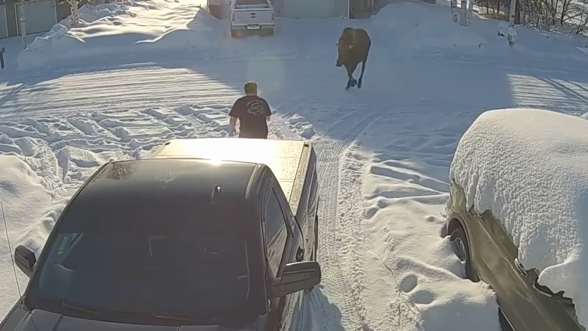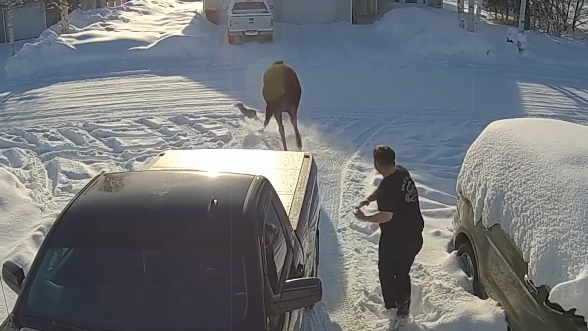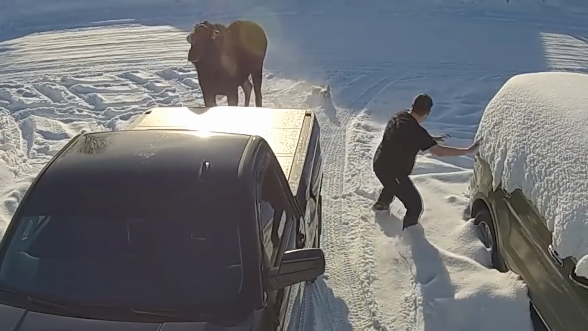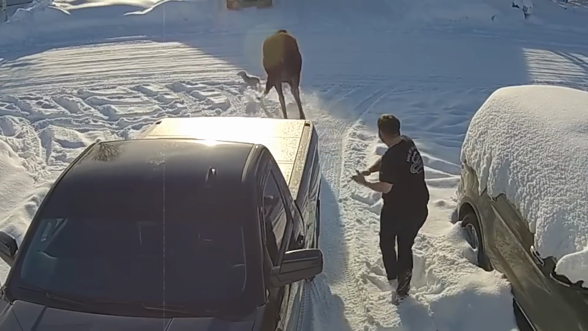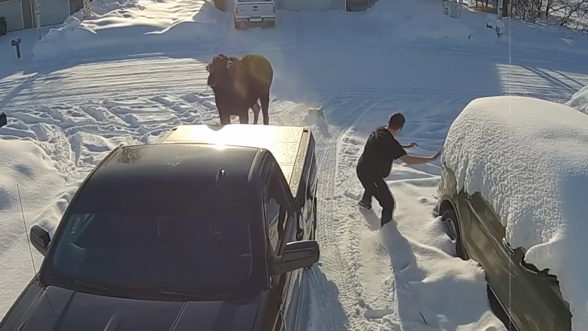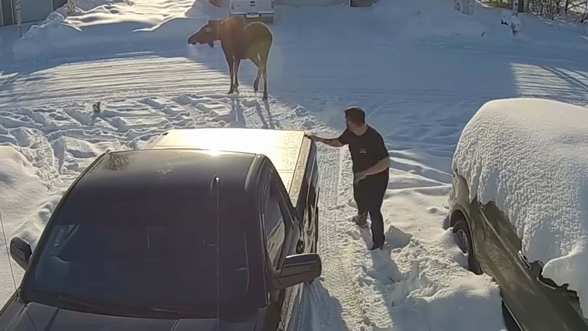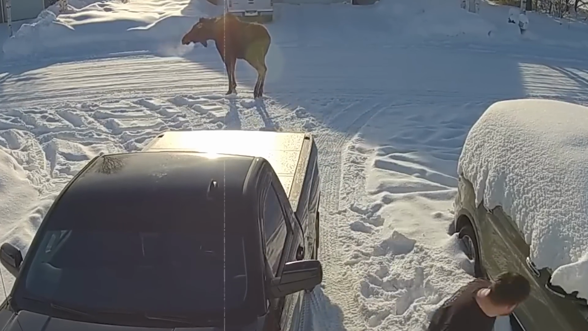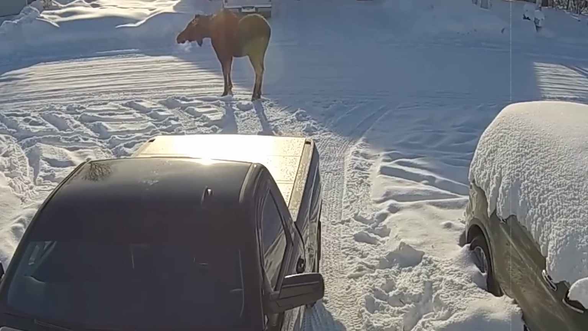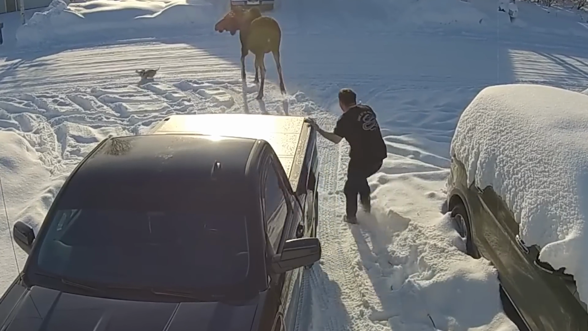Fortunately, the homeowner's quick-thinking dog jumps in at just the right moment, startling the moose and preventing an attack. The moose then starts chasing the dog, but the dog's small size and speed help it evade the moose. Eventually, the moose casually strolls away. It's truly heartwarming to see this brave dog jump in to protect its owner. Moments like these make me lean towards adopting a dog of my own.